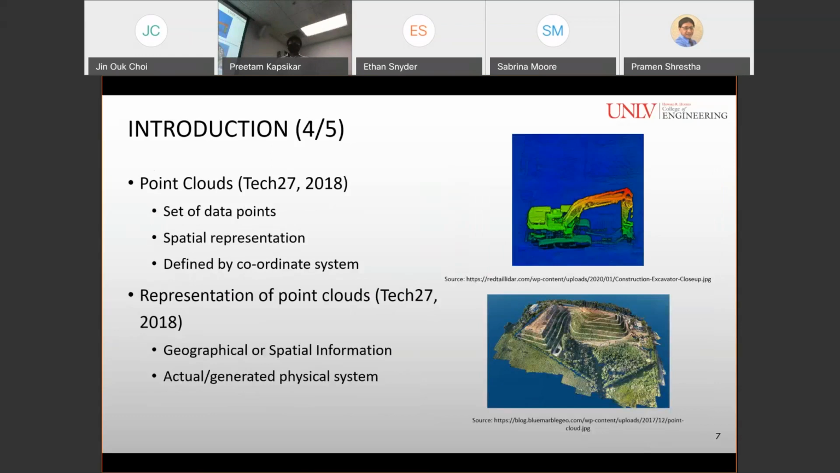A point cloud is a set of data points that are organized in spatial representation. And these data points are grouped into a structure that is defined by a coordinate system. A point cloud in such a coordinate system is a representation of geographical or spatial information of the actual or generated physical system.